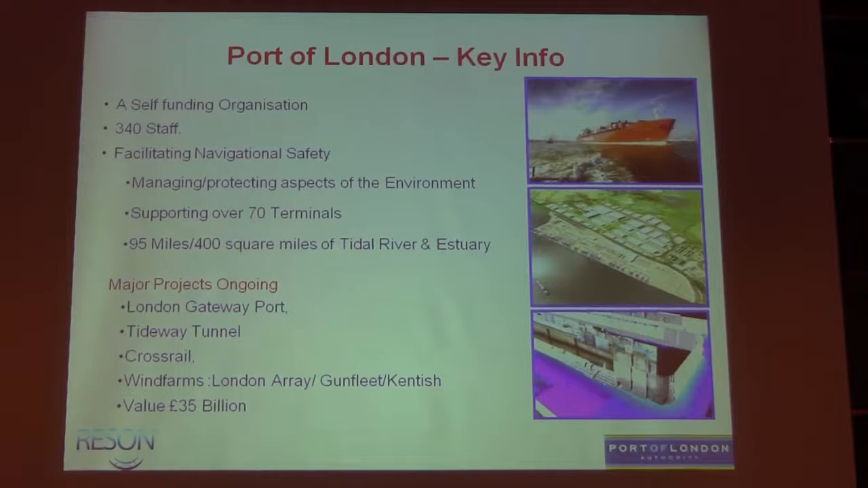So accurate multi-beam, the driver for what we've done with the pretty picture type stuff, is very much based on that safety of navigation. We have about 70 terminals, we're the second busiest port in the UK, and quite a large area, 95 miles in length and 400 square miles.